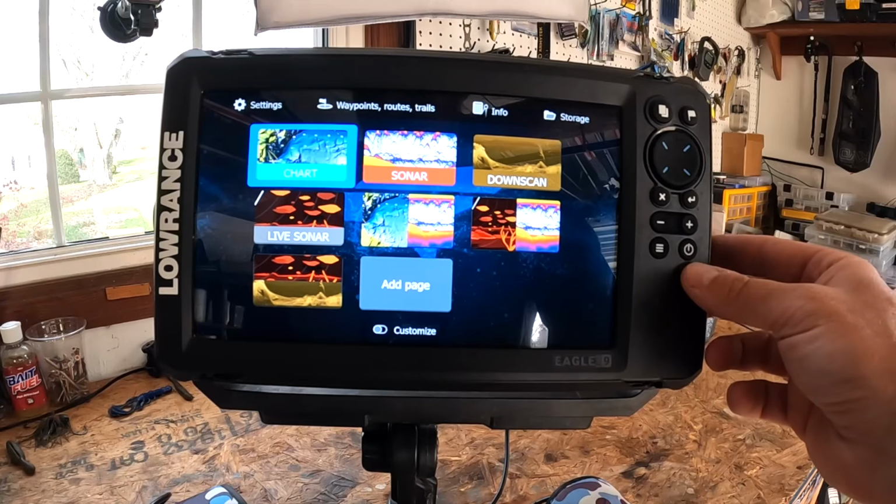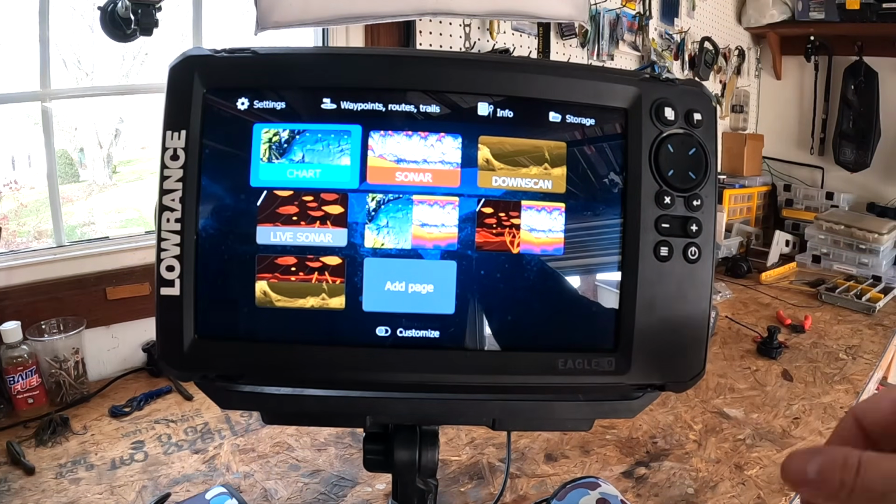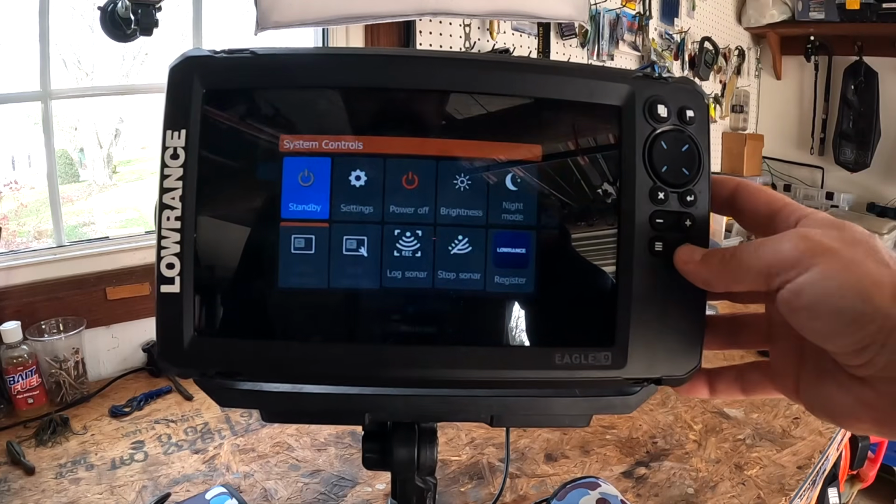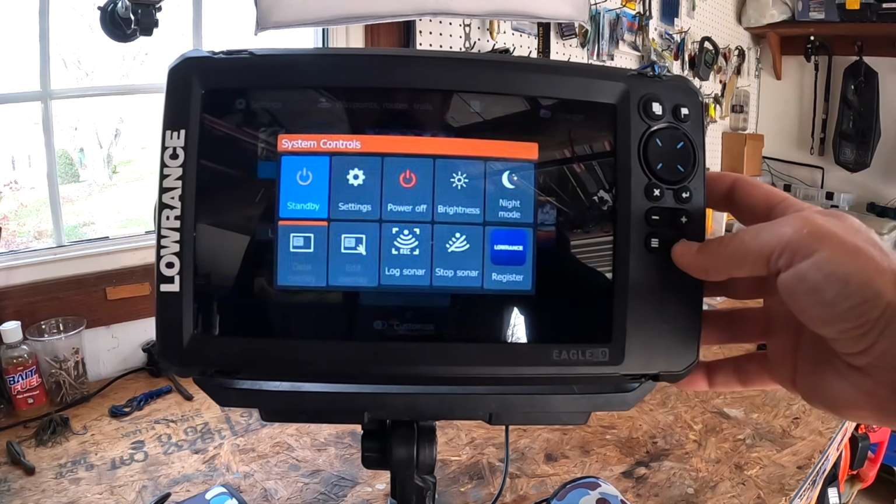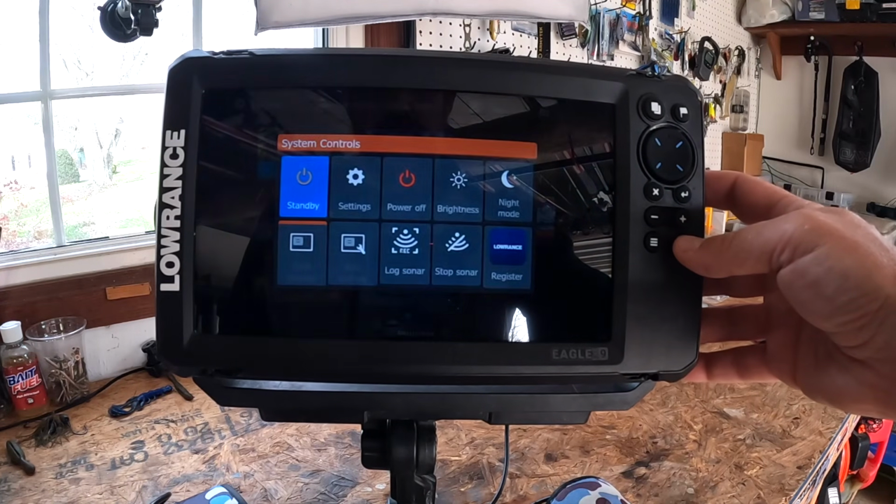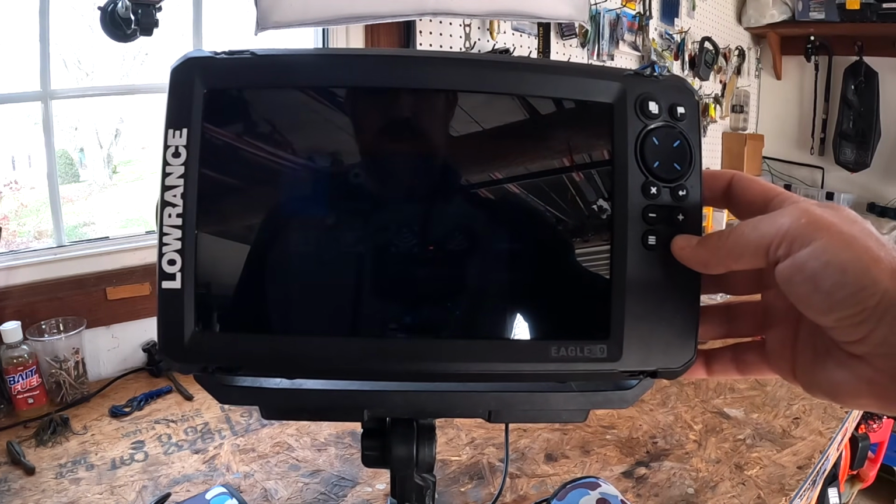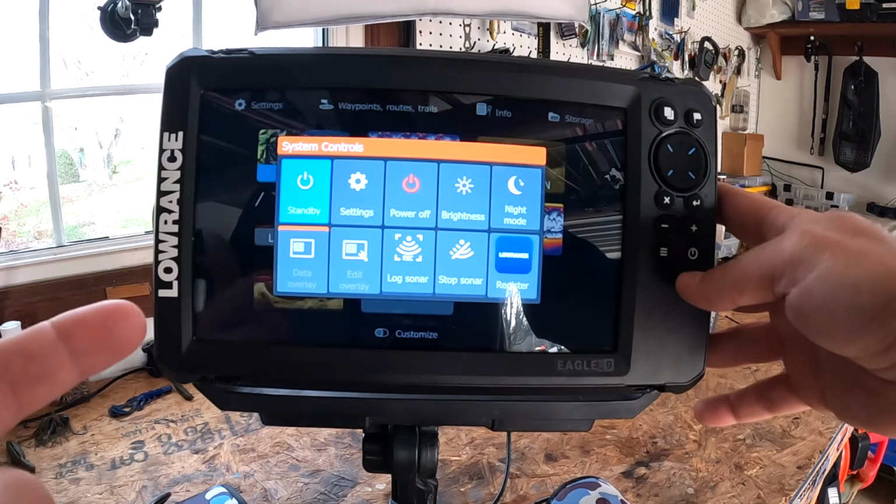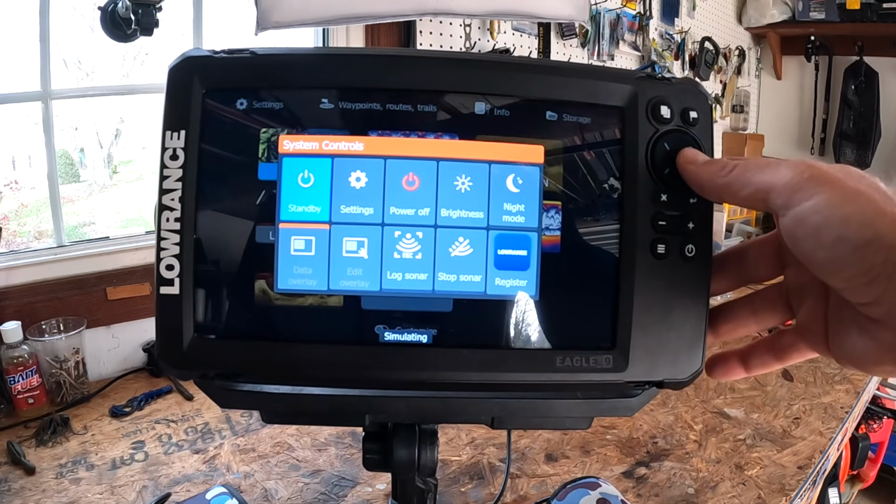Of course, this is going to be your power. So the power is going to do a variety of things. If you hold it down, it's going to turn it on and off. However, if you just do a quick button push, it's going to do backlight. See that? It gives you 4 options: bright, semi-bright, low bright, and like in the middle of the night. It's also going to bring up your system controls, is what you see here.